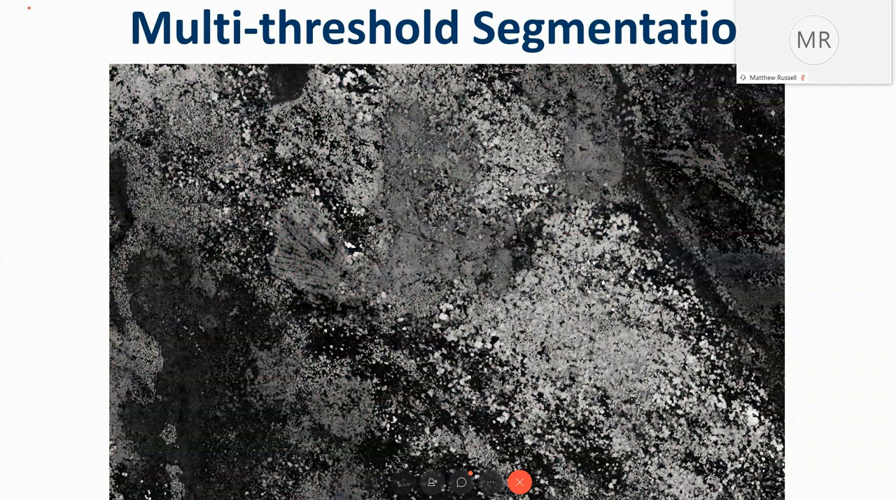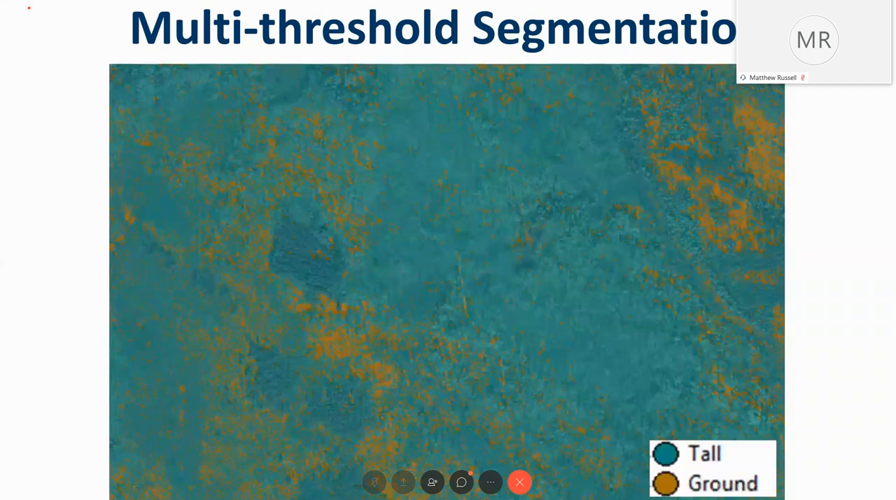Here is the canopy height model of the same area, and we identify through that multi-threshold segmentation what's actually tall and what's on the ground. So this is a canopy height identification of what we see based on height.